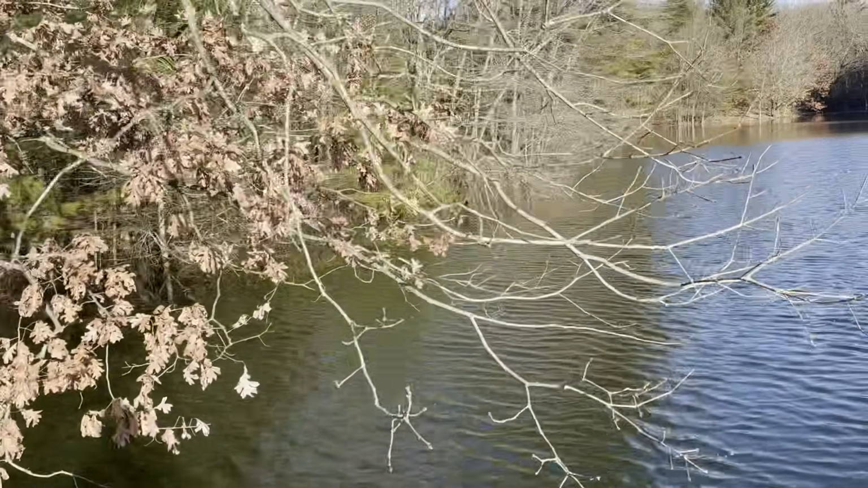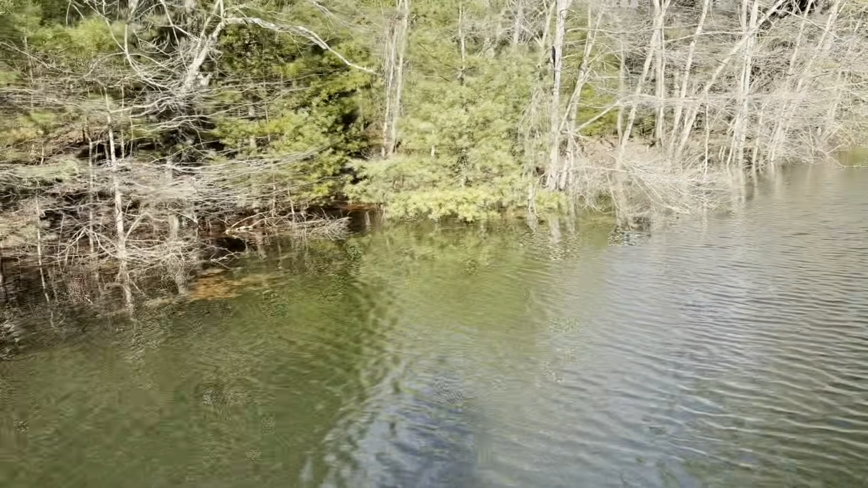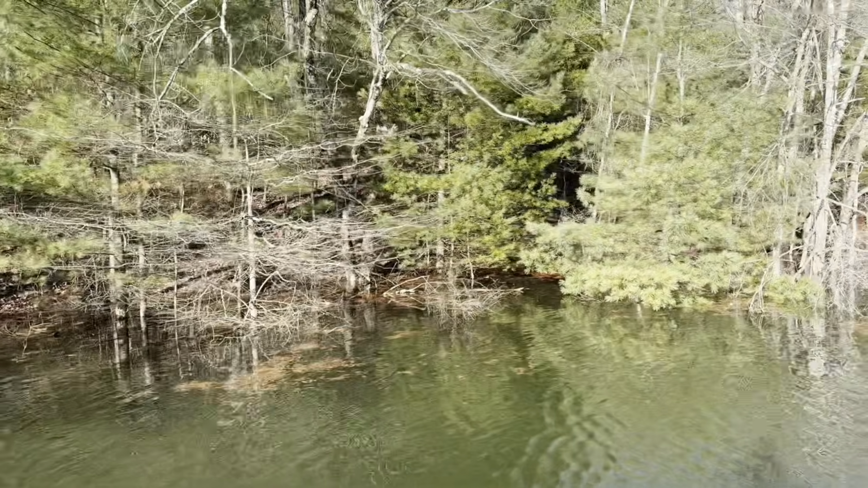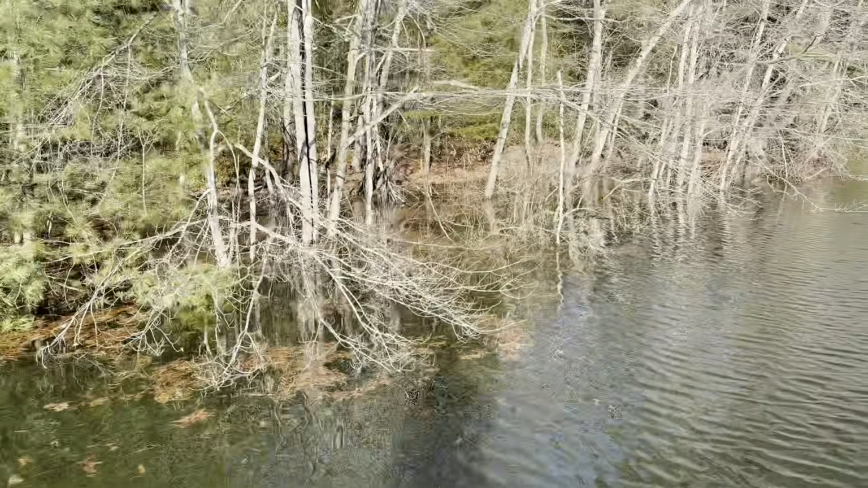I'm working my way towards the back of this creek. I want to see if it gets muddy back here too. I'll be curious to see what that looks like. But man, I wish it was spring. There would be fish all over this shallow cover.